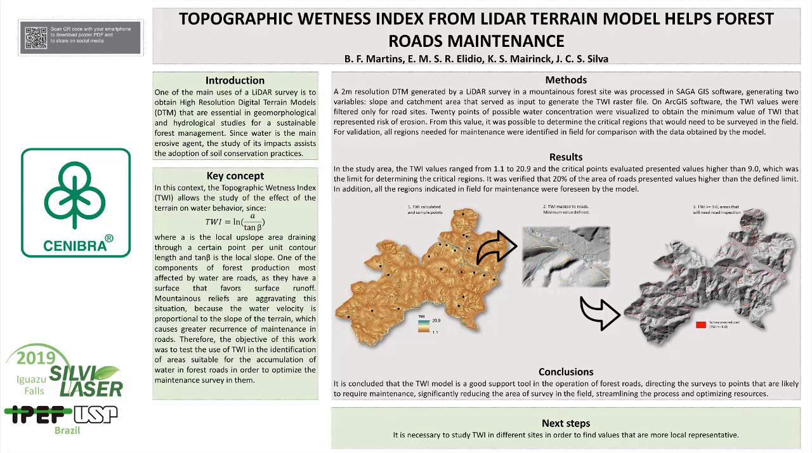It is concluded that the Topographic Wetness Index model is a good support tool in the operation of forest roads, directing the surveys to the points that are likely to require maintenance, significantly reducing the area of survey in the field, streamlining the process and optimizing resources.